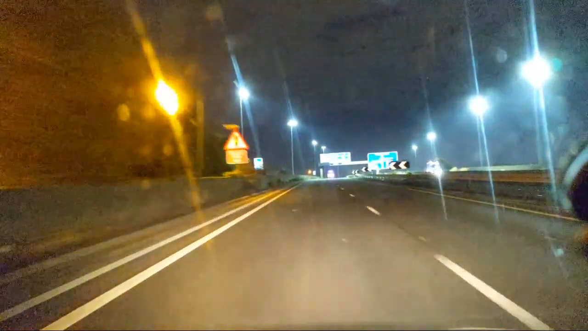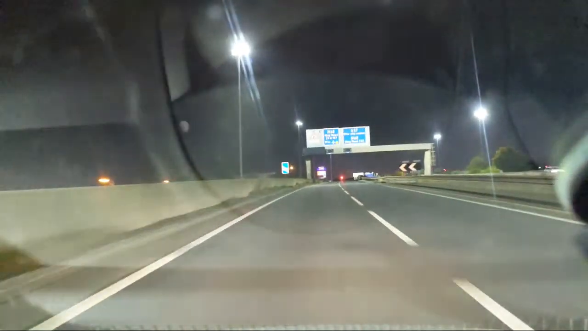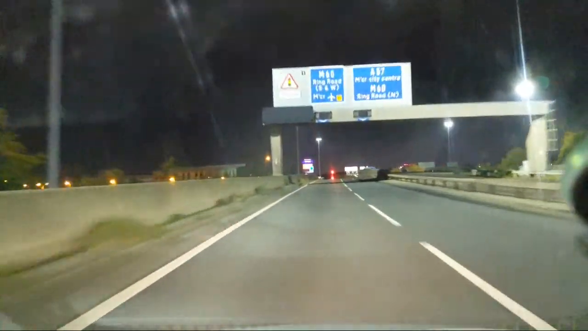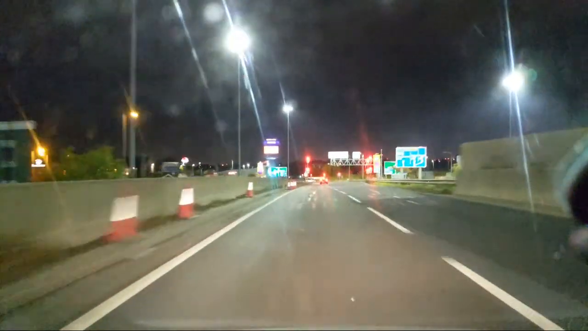So we're going on to the M60 now. That was the full length, by the way, of the M67. I told you it was a bit dull. So we're going on to the M60 now, and we're going to go clockwise again.